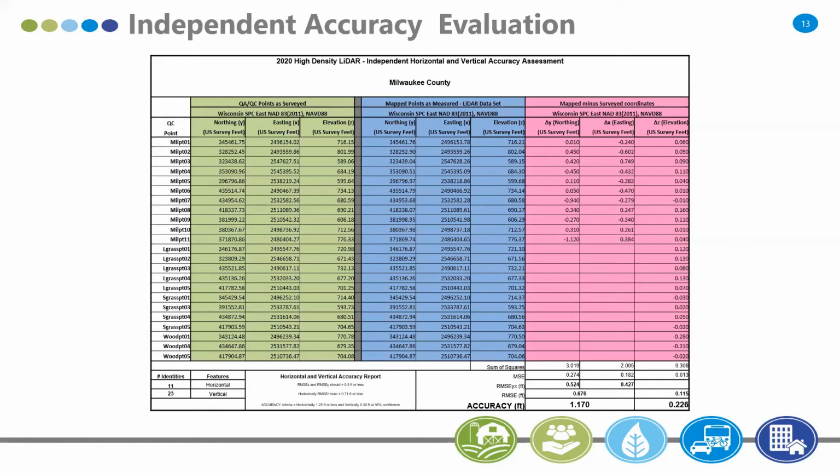The results were really, really solid, and I was impressed by the overall accuracy that could be achieved with the features identified on the ground, the independent points.